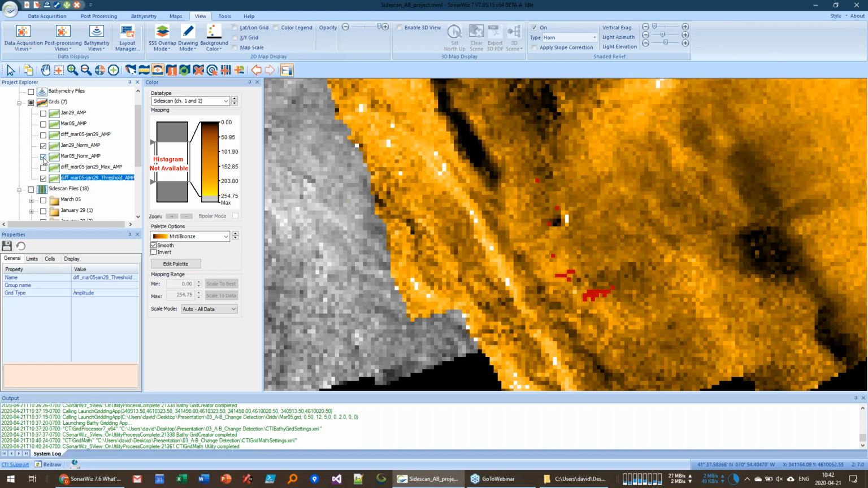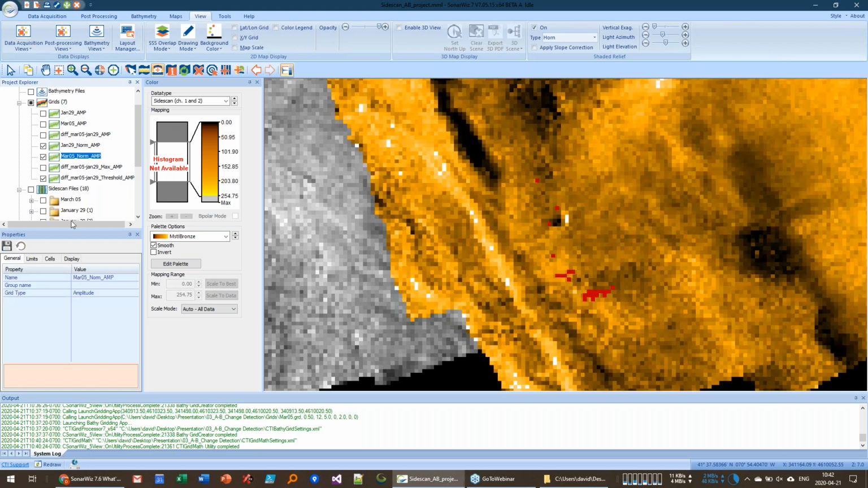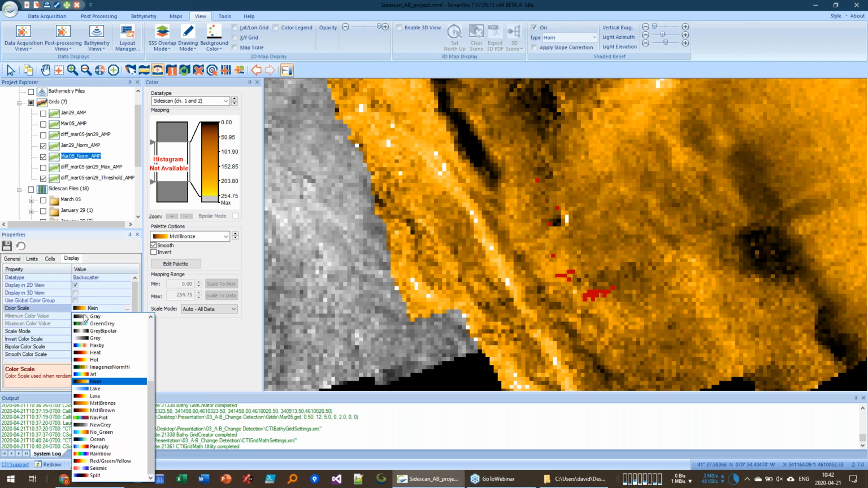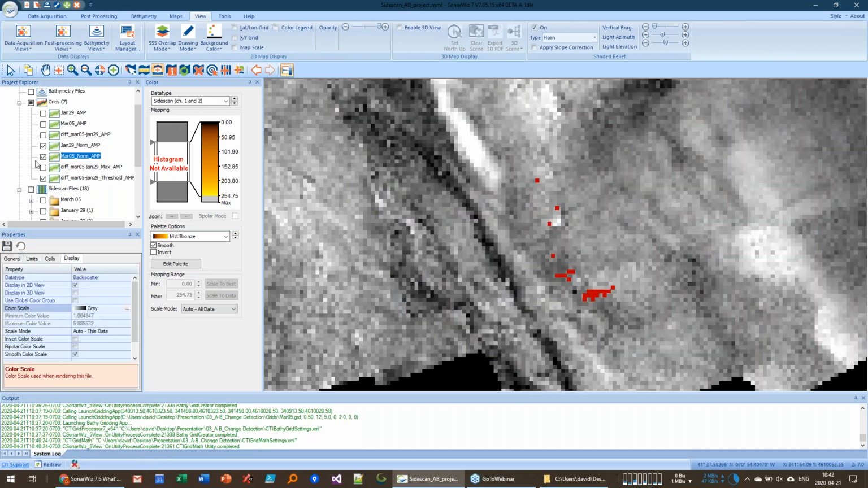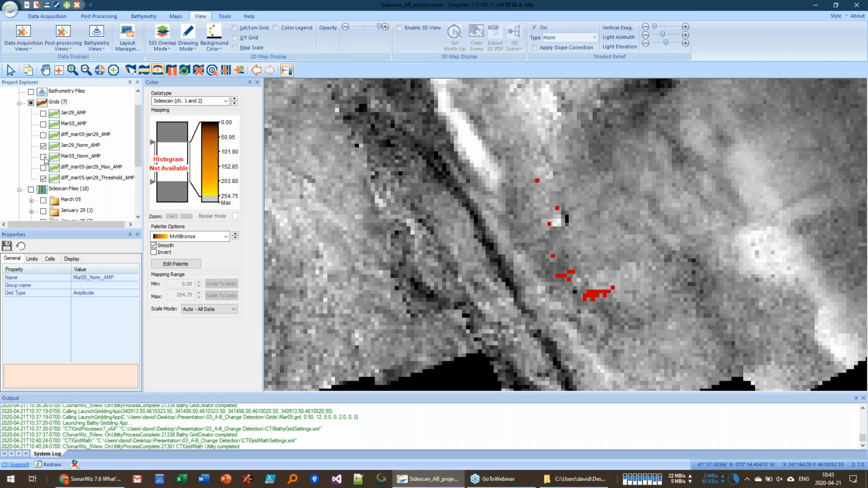We'll leave that on. Make this guy the same color. So it could just be a displacement of the sonar where it's moved this edge away from what it looks like.